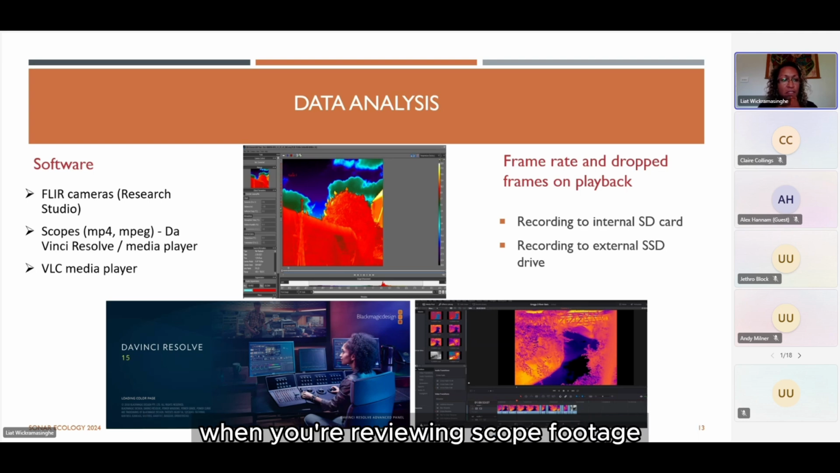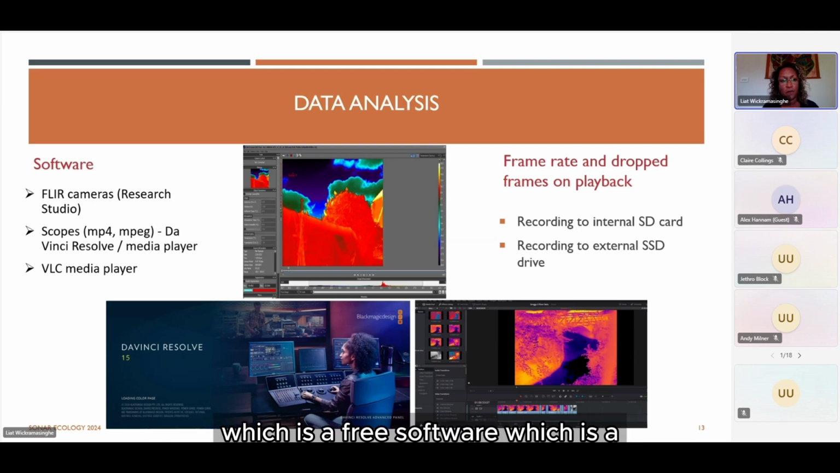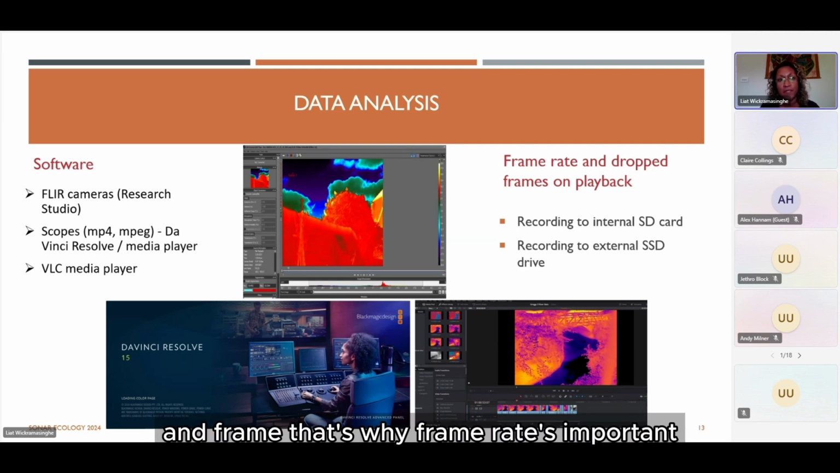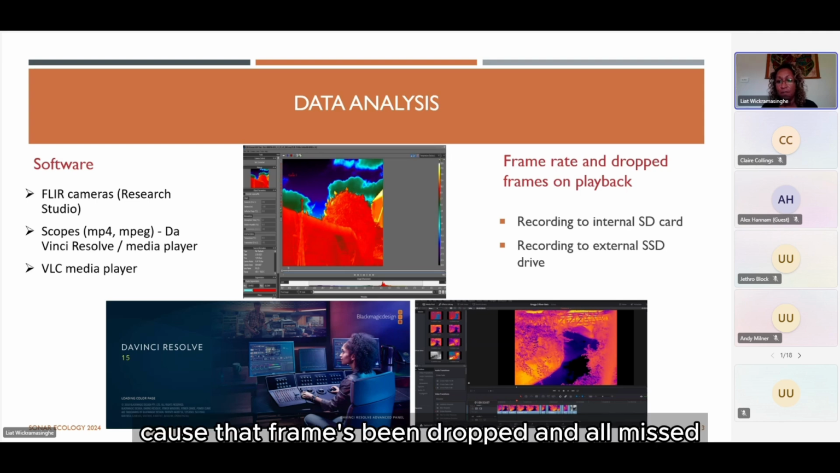When you're reviewing scope footage, it's a movie file, so you can just play it on any media player, VLC media player, for example, or Windows. But I've used software called DaVinci Resolve, which is free, semi-professional video editing software. And I use that with a jog wheel to be able to go forward frame by frame, which is quite critical. That's why frame rate's important, because even with a high frame rate, depending on your peripherals and the speed of your SD card, for example, you can get dropped frames on playback, and there's nothing more frustrating than having a bat suddenly appear and you can't track it back because that frame's been dropped or missed.